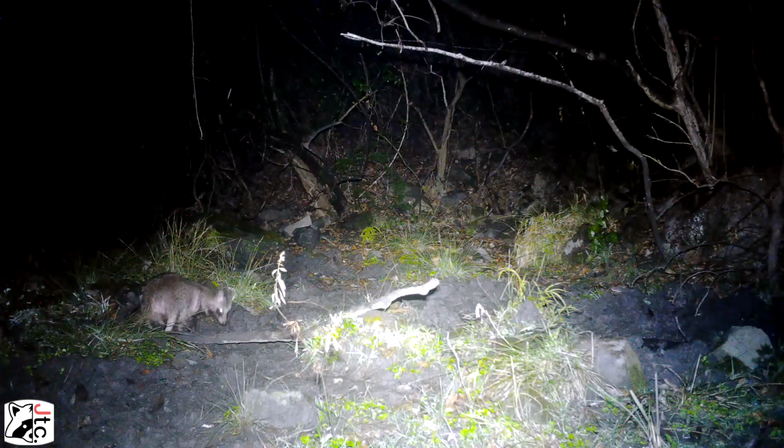And unfortunately, I think that's where that clip ended. I didn't quite get to catch any more of that on screen there. But here's another tanuki. Kind of cautious.